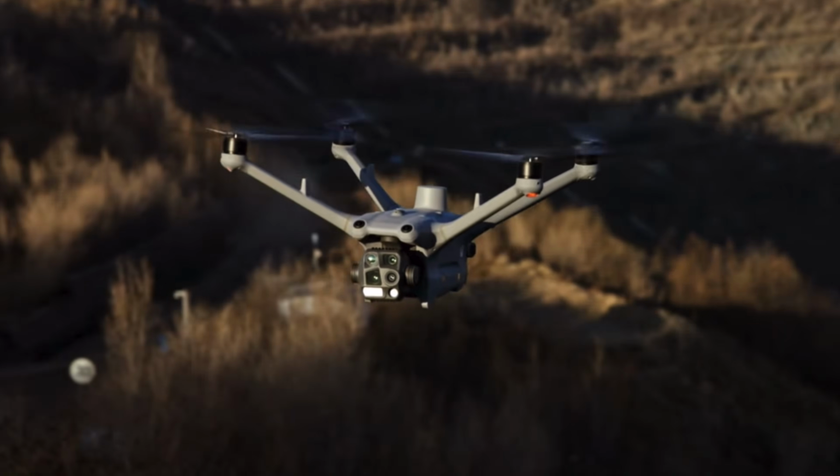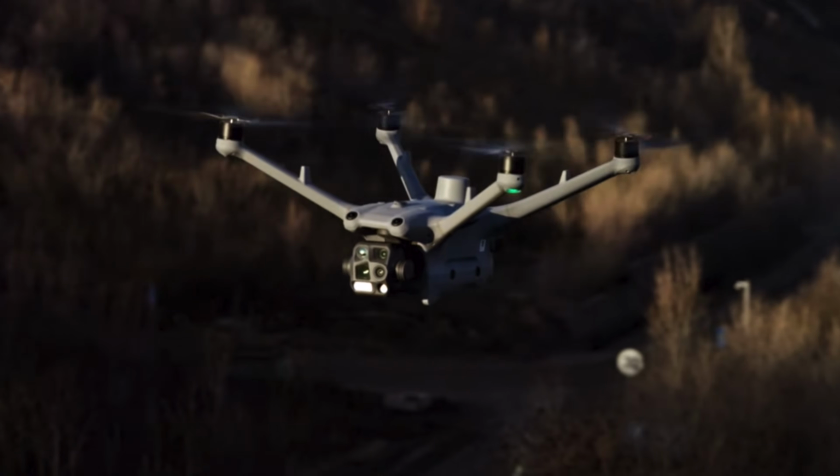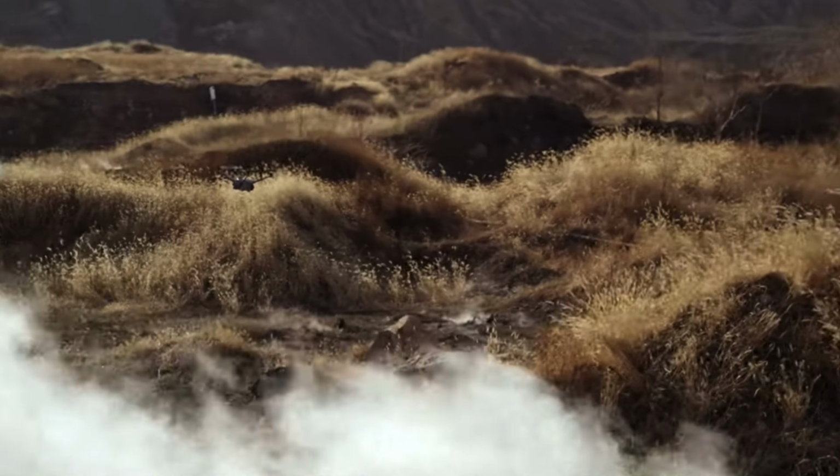Both the M30T and the Matrice 4TD have RTK antenna built into them already. With the older drones like the Mavic 3T and the Mavic 2 Enterprise, you actually had to attach a little top hat, a little RTK antenna on top of the drone. It wasn't there all the time. It was an extra add-on piece that you would need to add. With these drones, both of them have RTK antenna built in already, so that is not something you're going to have to add down the line.